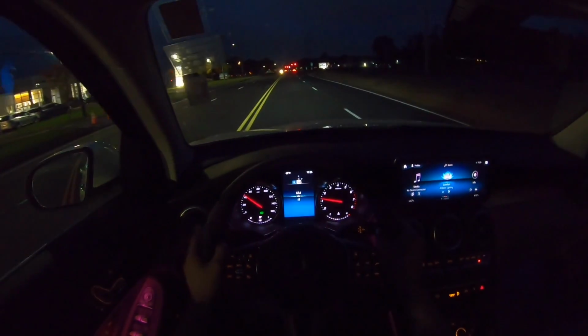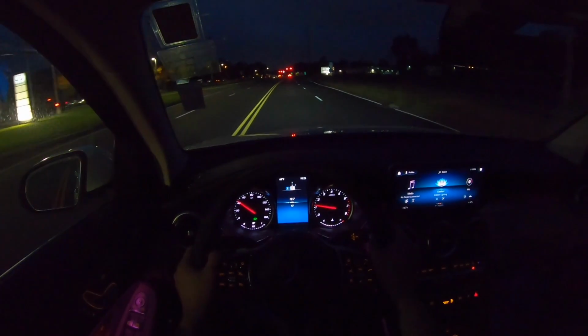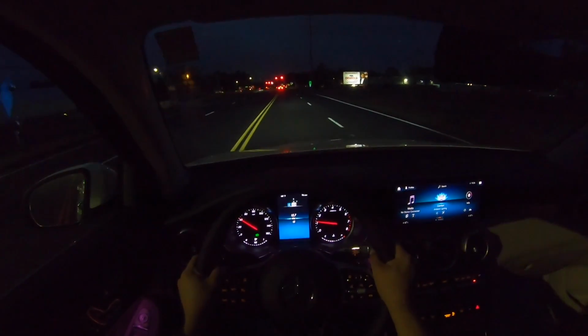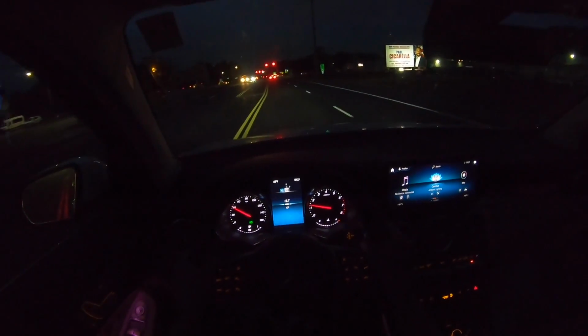If you guys are curious about the fuel economy numbers, they are 21 in the city, 28 on the highway, and 23 combined. And those numbers are actually not that bad for this SUV.